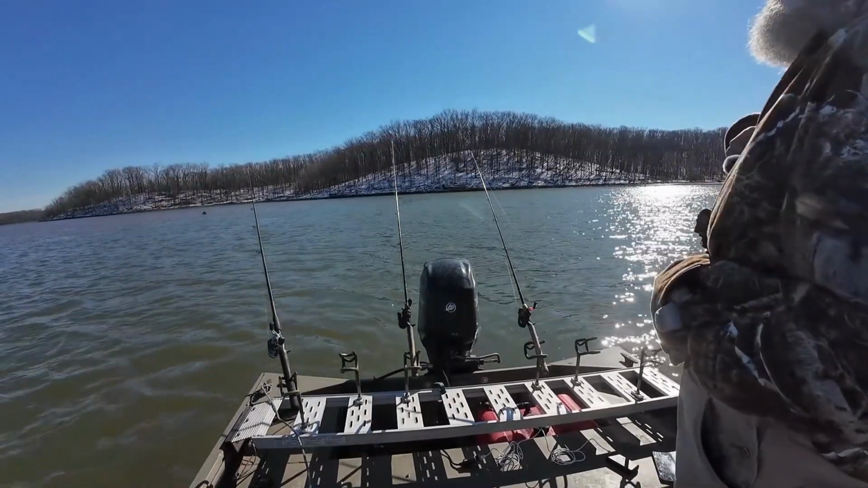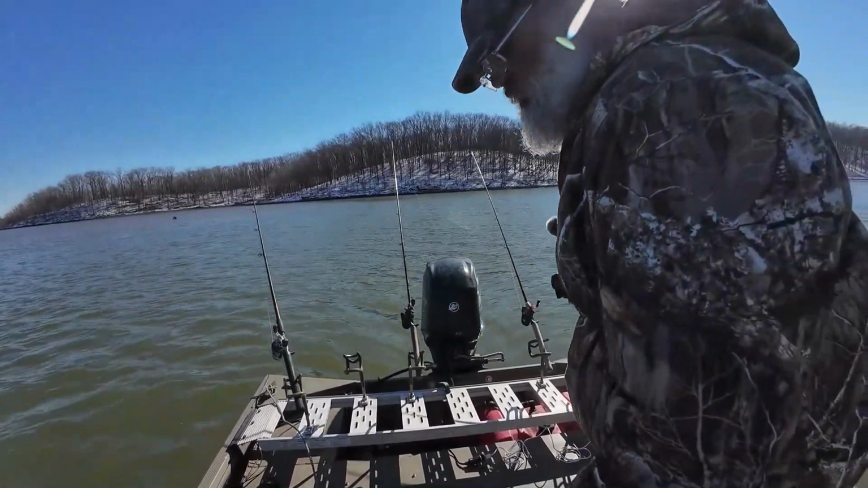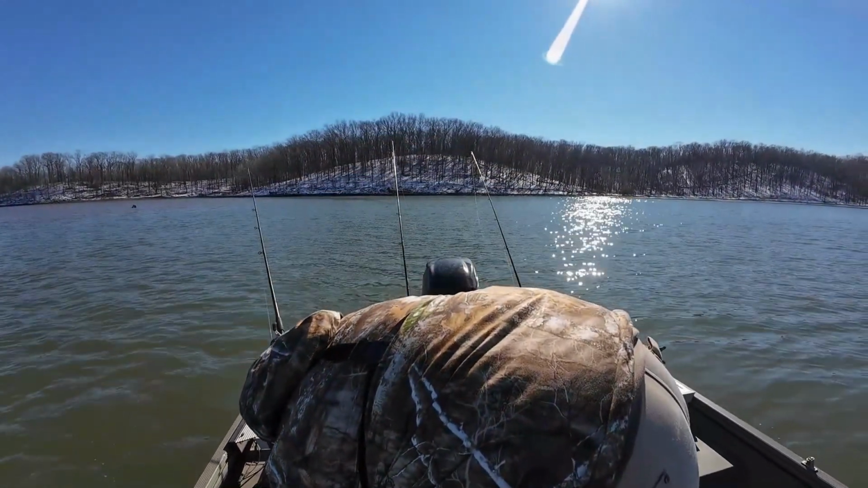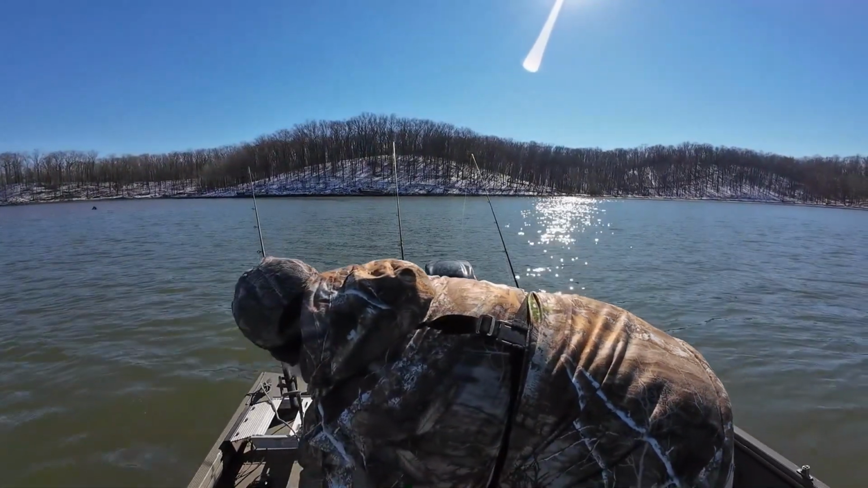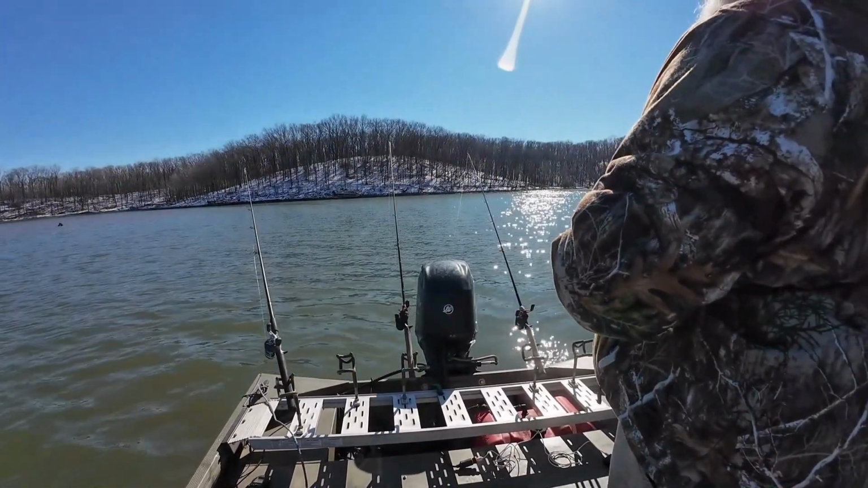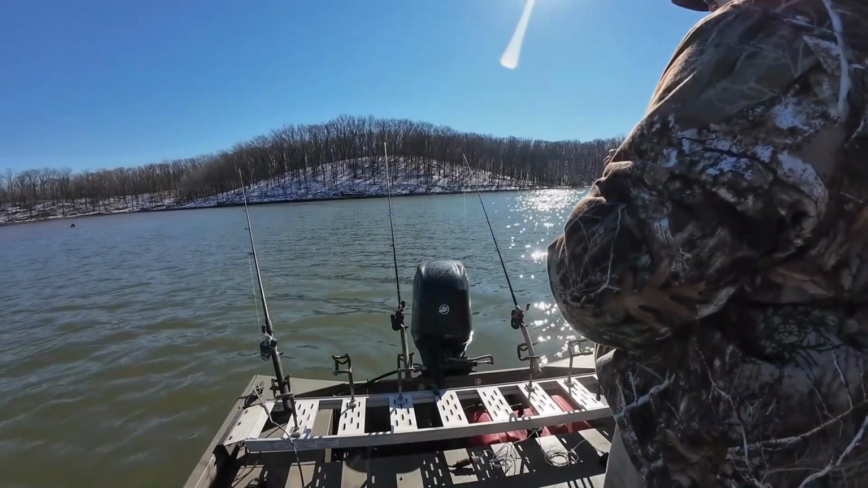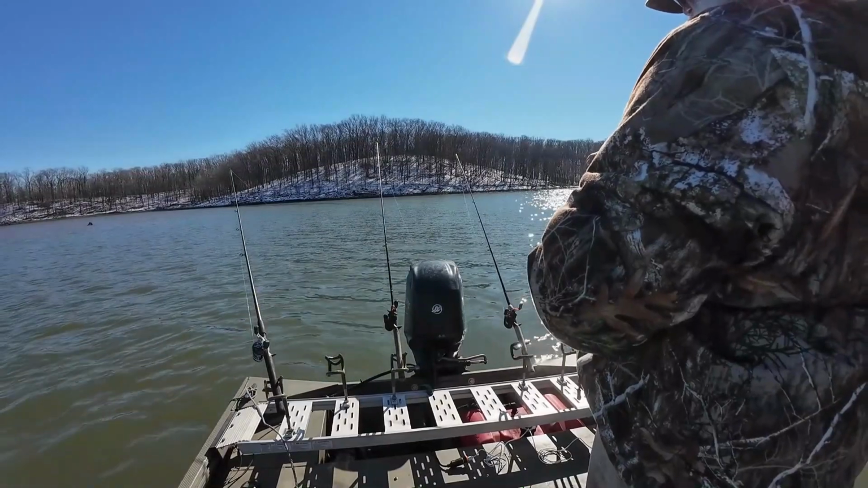So it takes them a little while to bite. If it was about 5 degrees warmer, the shad would be moving up in the shallows. And then you'd have to fish shallower in the mouths of the creeks and stuff. But the creeks are colder than the river temperature now.